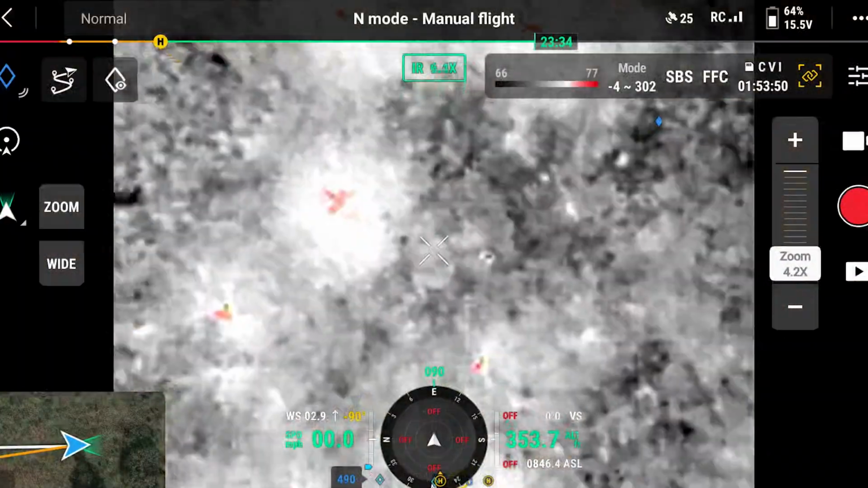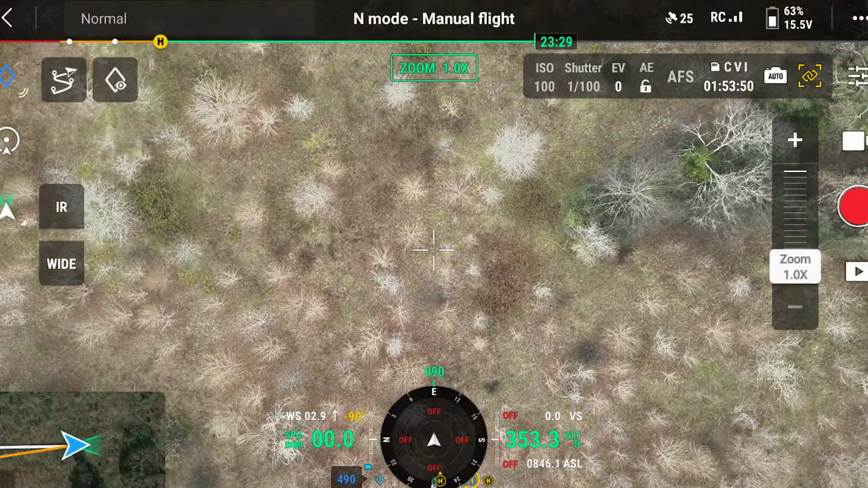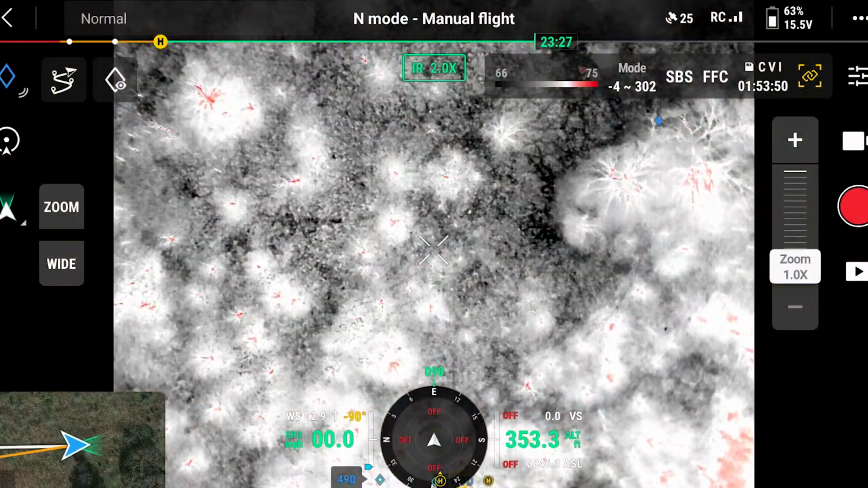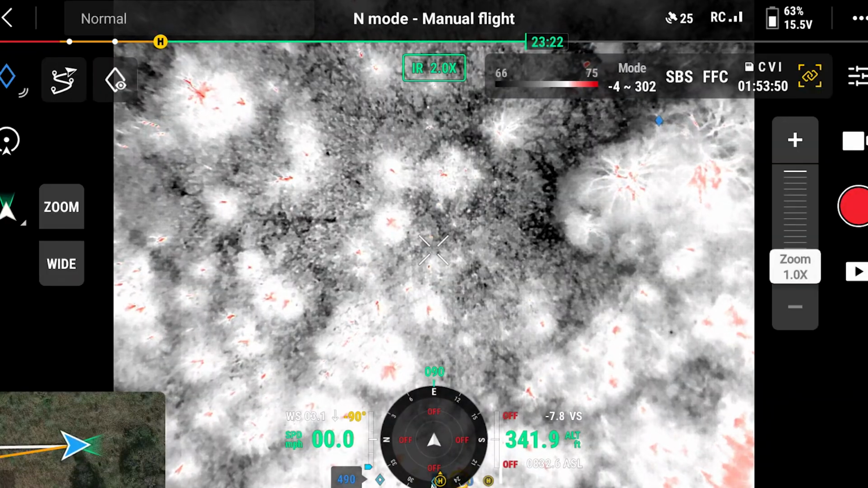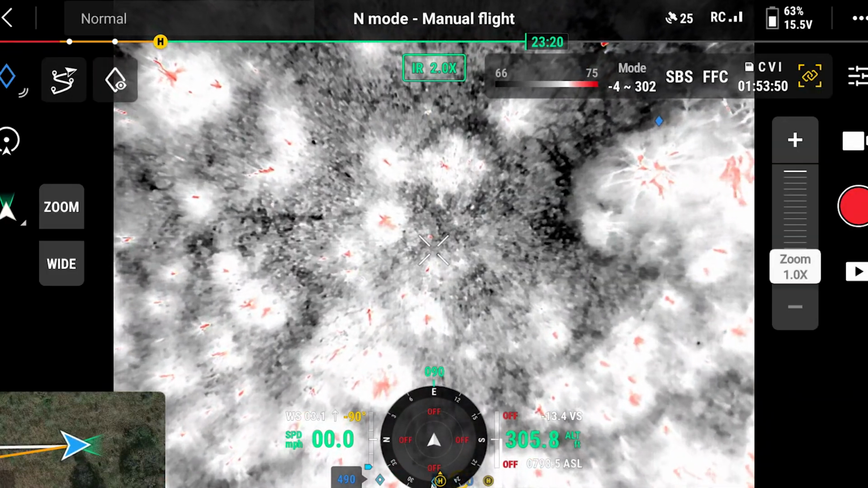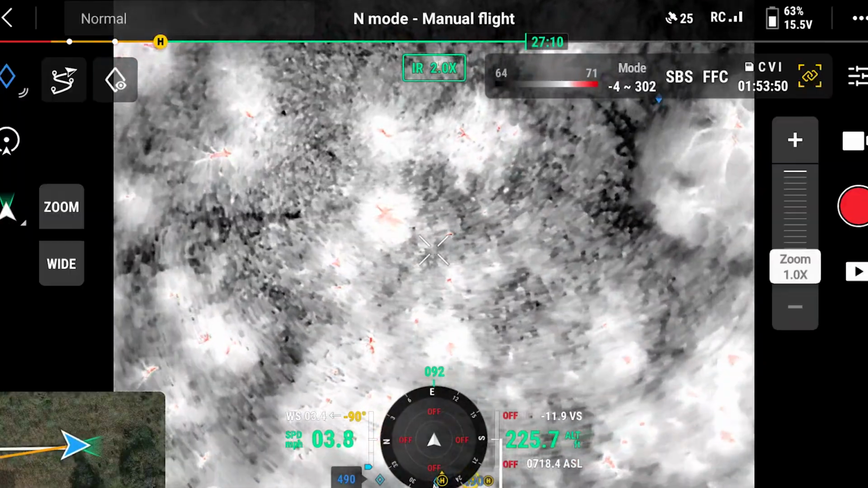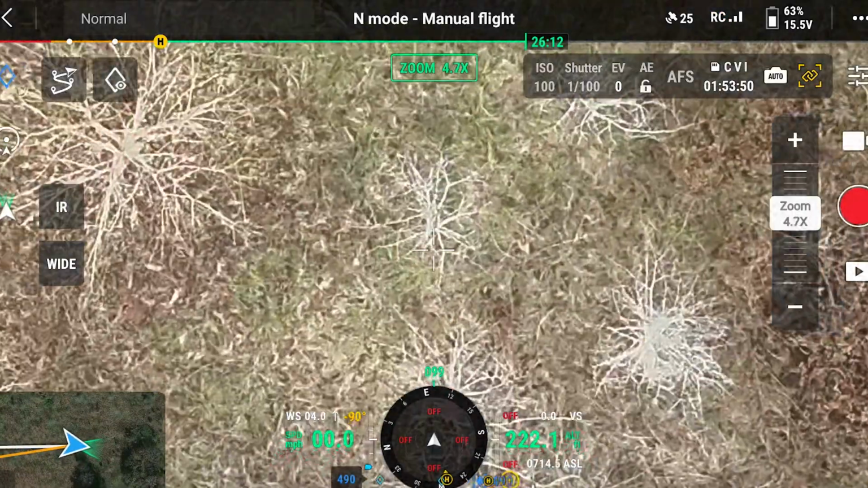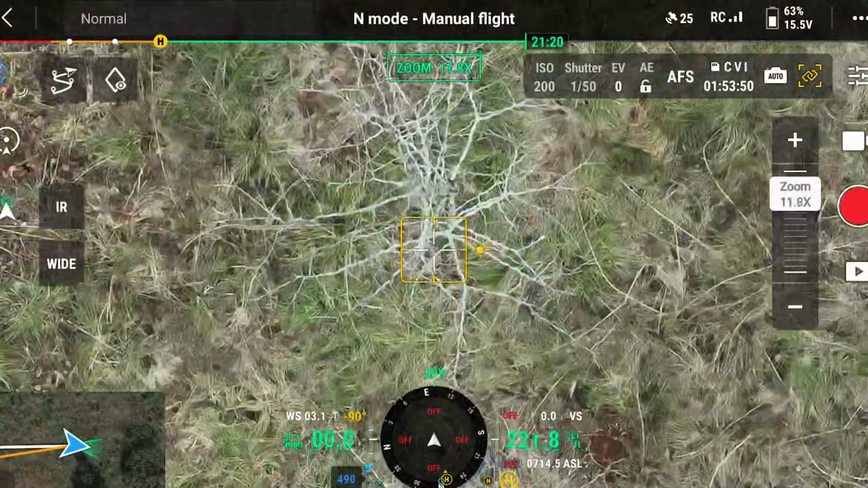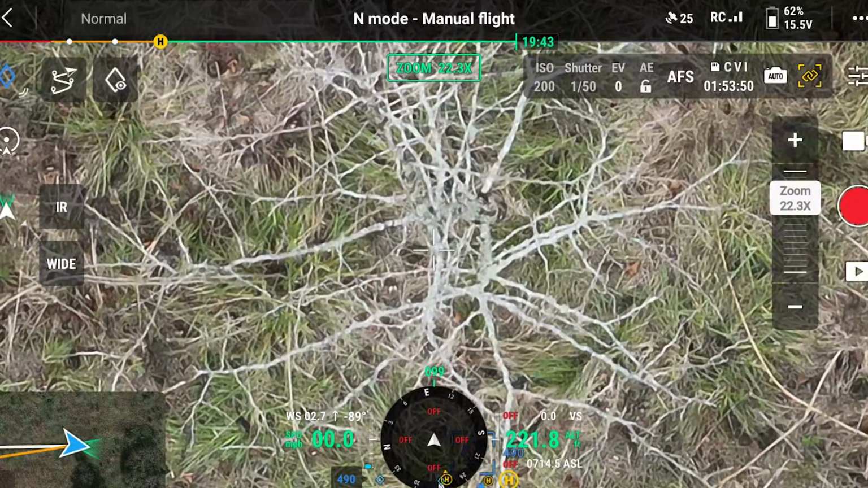Okay, so it looks like I've come out into an open area here. Okay, so whatever I'm seeing is very, very small. We'll jump down there a little bit and let's see what we can see. It's really just going to probably be the stumps themselves, or the trunks themselves.